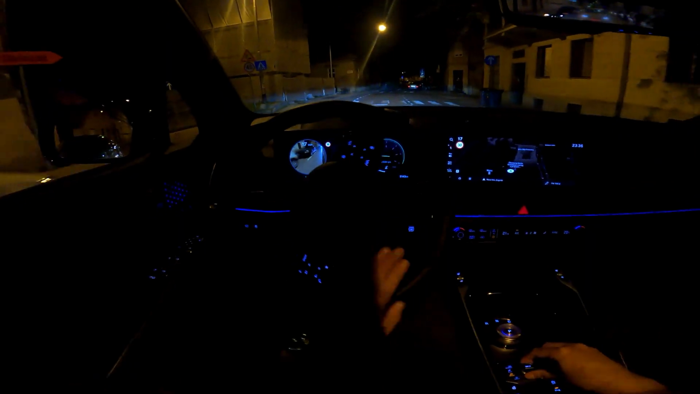Put the car to sport mode. And let me show you how it looks when you change the gears by yourself. Look at this. Looks very cool actually.